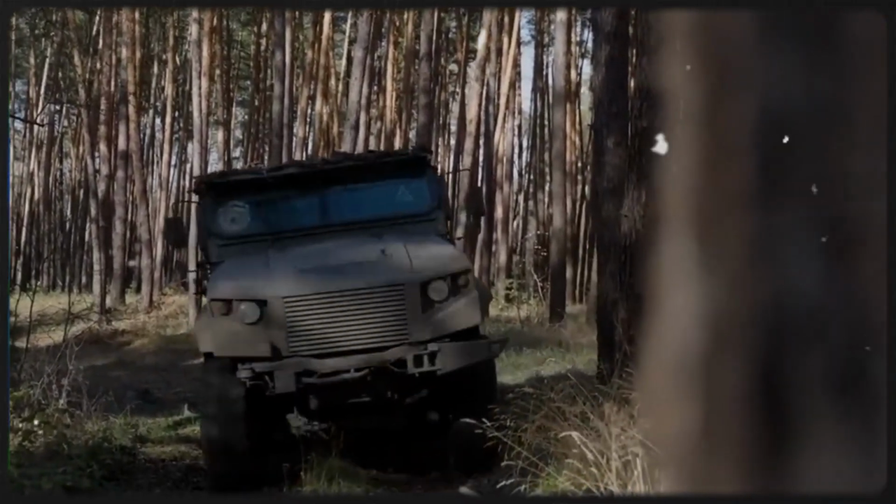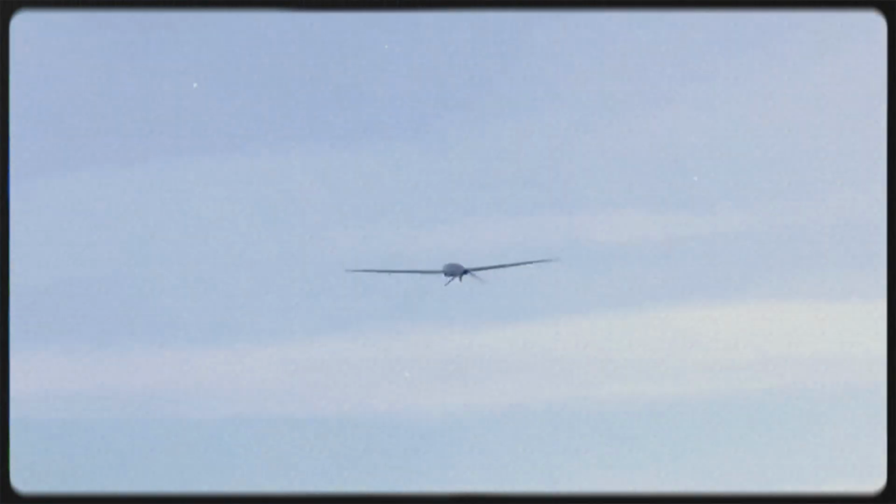In daylight, roads become exposed. At night, darkness no longer guarantees concealment when thermal cameras are scanning the ground. And once a target appears, an FPV drone can reach it before it has time to disappear.